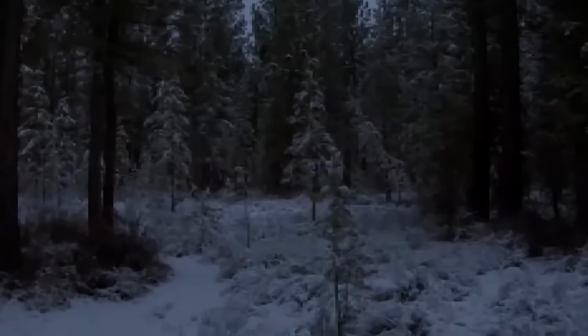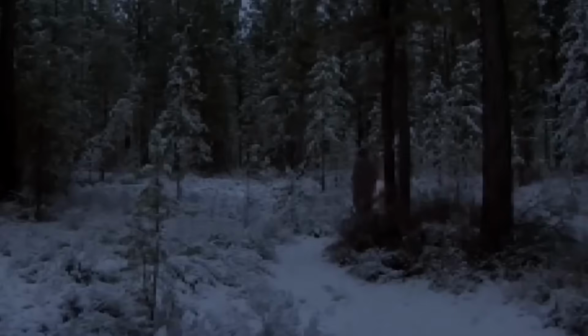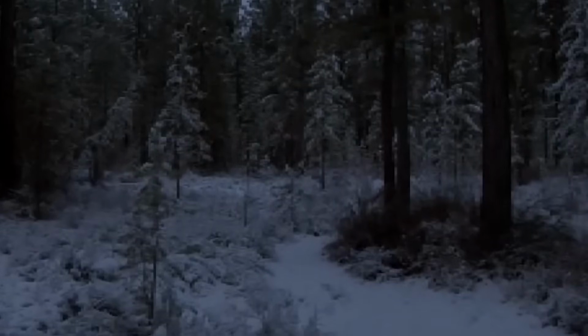An ape-like figure emerged, unaware of being watched. The grainy footage showed the mysterious creature walking before vanishing into the forest. Could this be real proof of Bigfoot's existence? The debate continues, and this eerie footage adds to the enigma of the elusive Sasquatch.